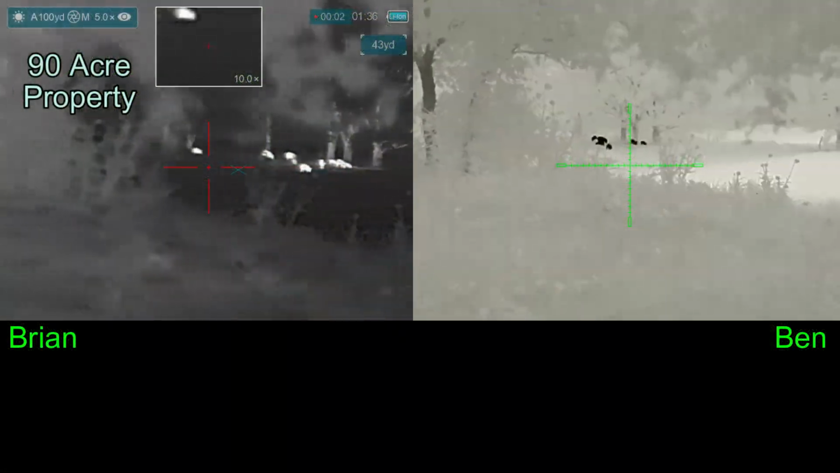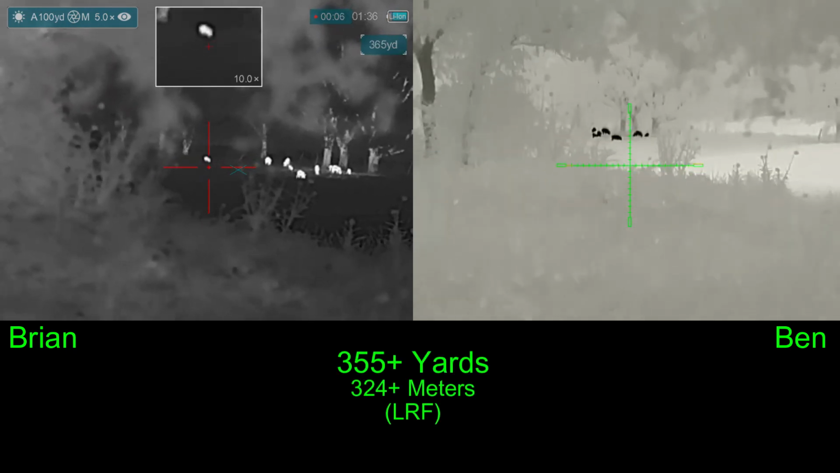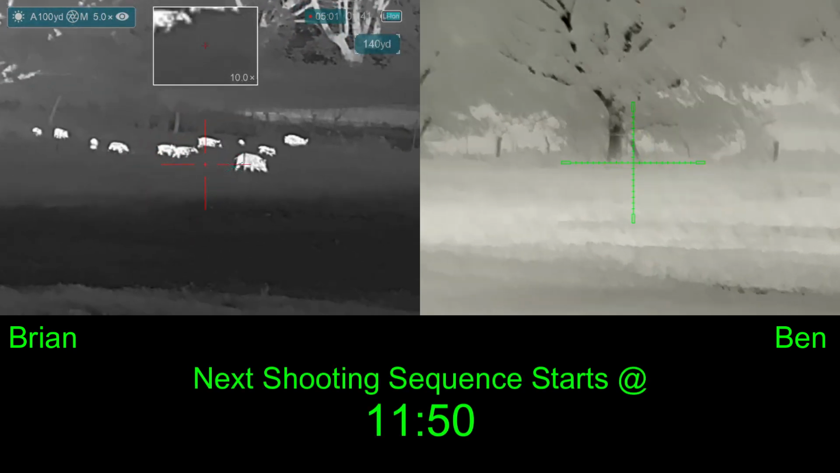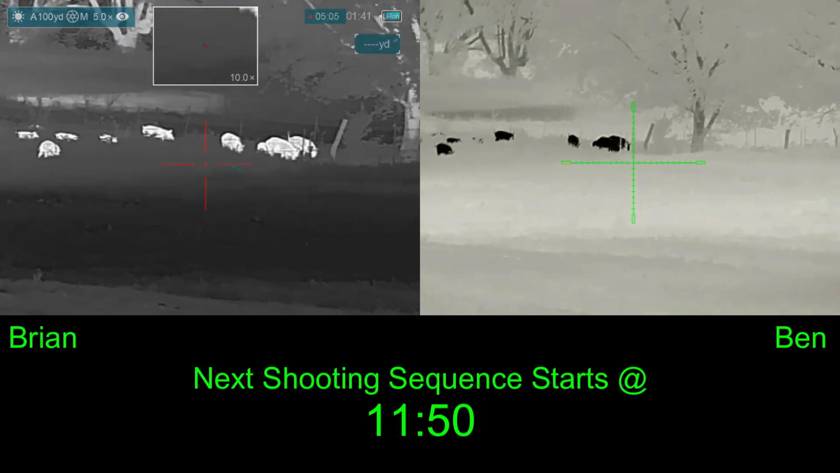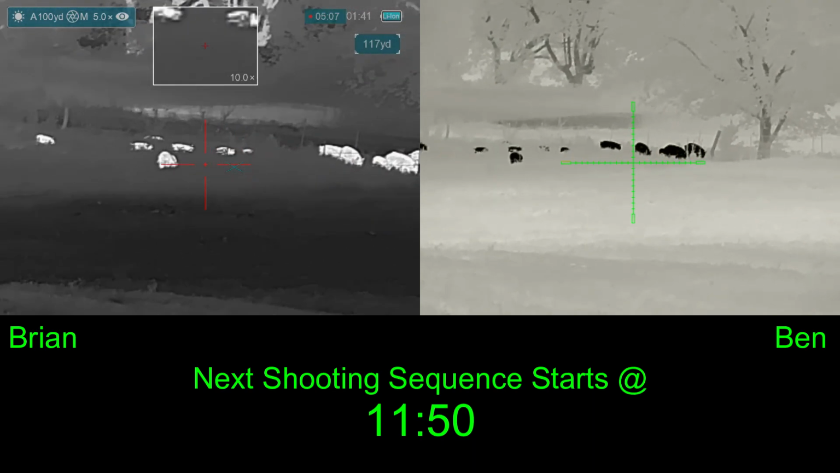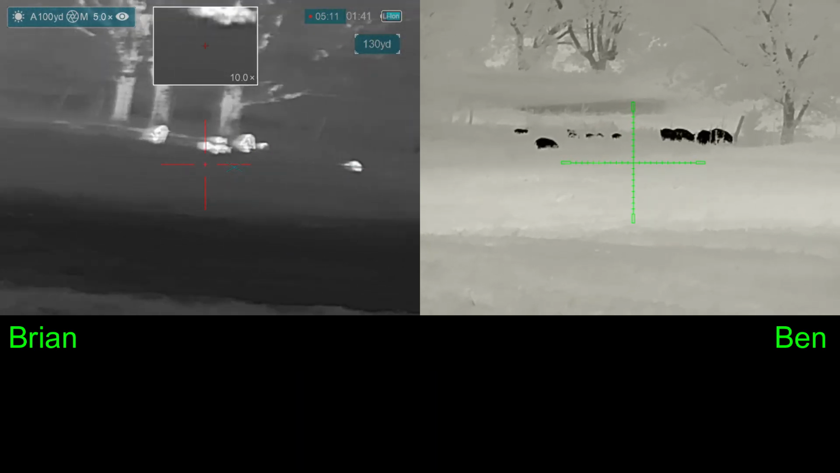Up until now, Ben had spied all the hogs for the night, and I spied these hogs. Here we've moved up to what we thought would be a good shooting position. They're through another fence. We don't have a shot here.